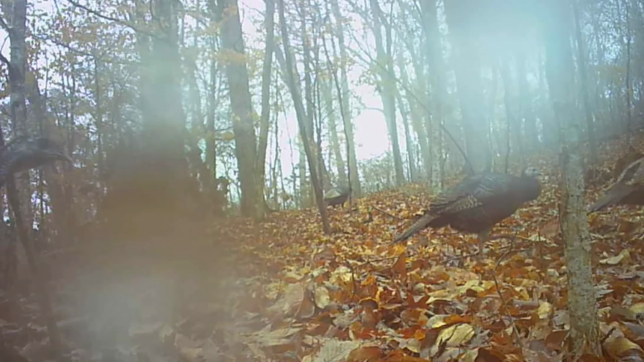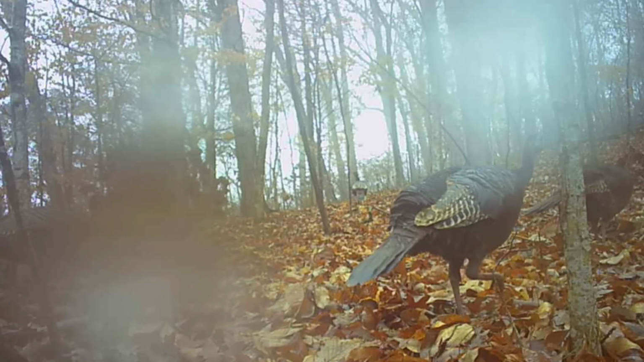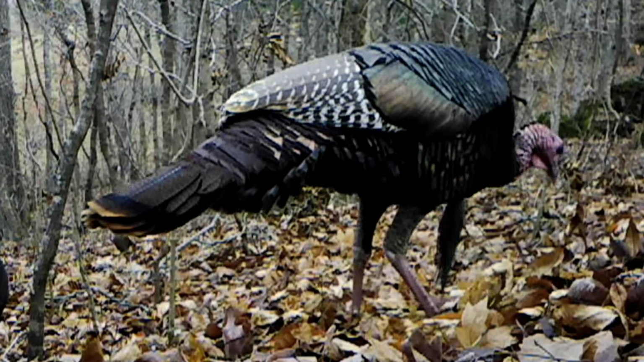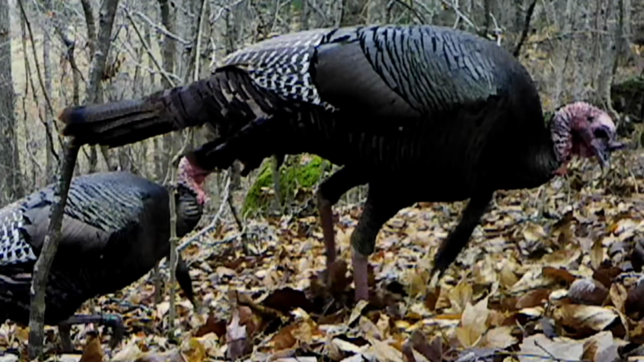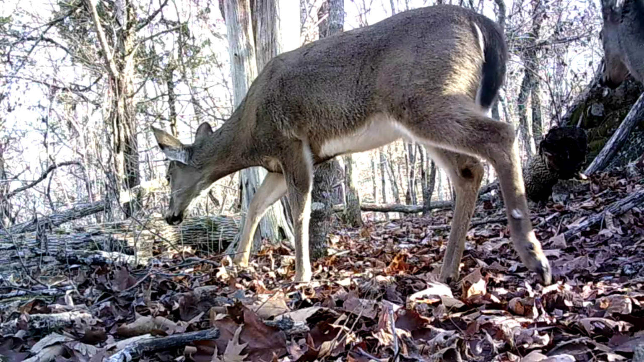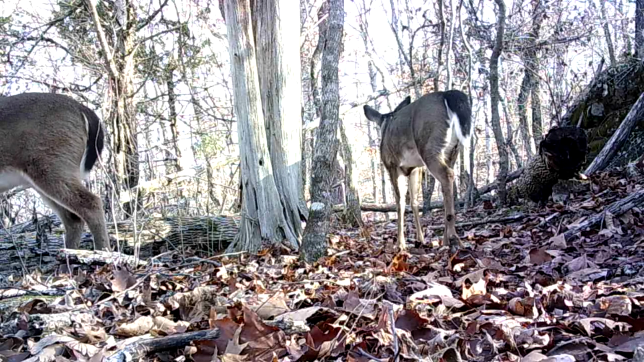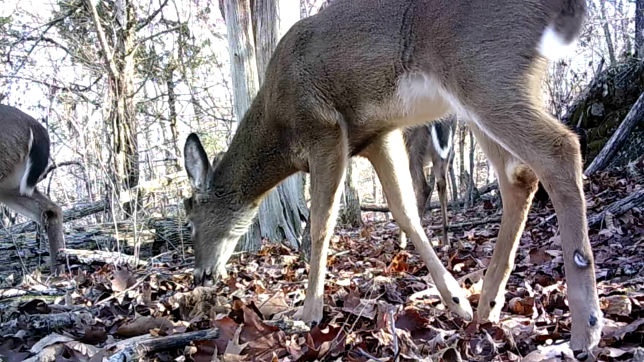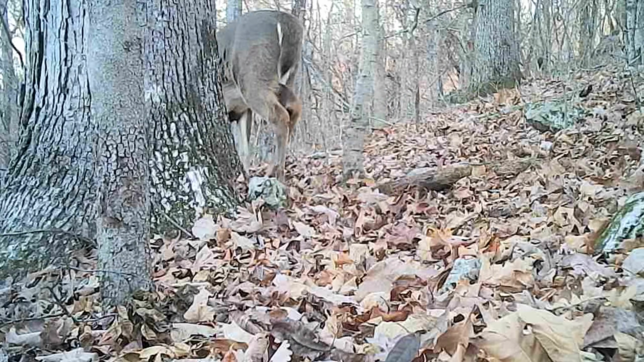Well, in the woods, turkeys seem to be really moving good on these cold mornings, out moving around off the roost. And they're picking about everywhere in here in these woods. They still looking for them acorns, but they looking for that grub too. And the does, they still working this ridge. And the bucks are still around too.